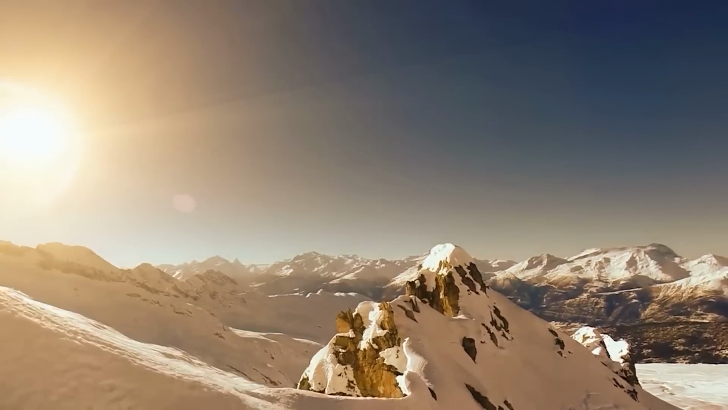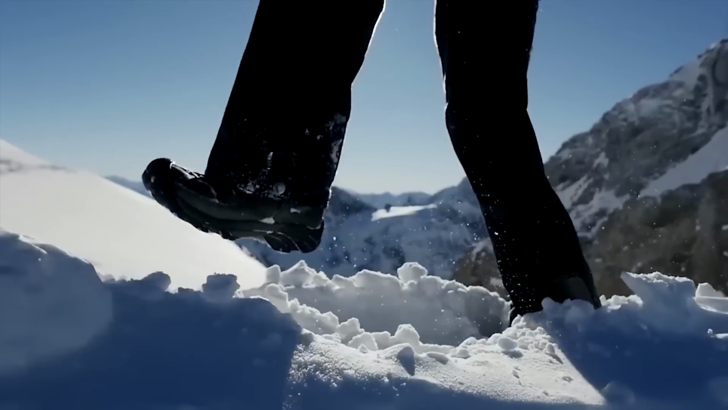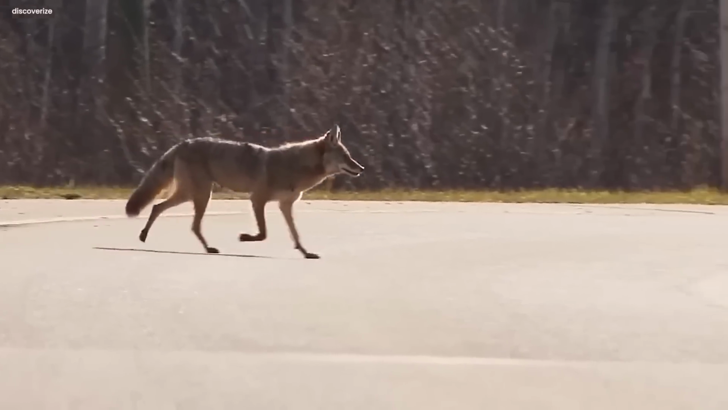The mysterious coyote. In the quiet mountains where the snow blanketed the ground, a camera captured a sight that was beyond rare. It was something never seen before, a mysterious creature in an uncommon moment. Instead of its usual hunting and roaming, this coyote was doing something unusual.